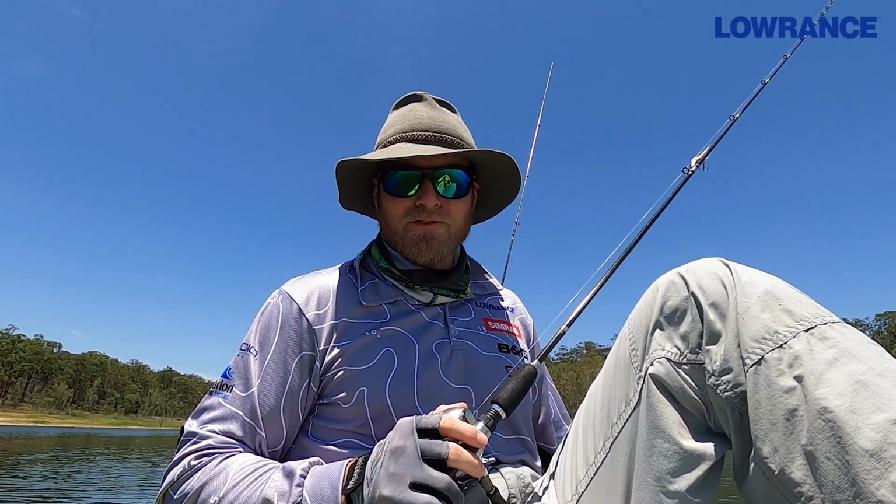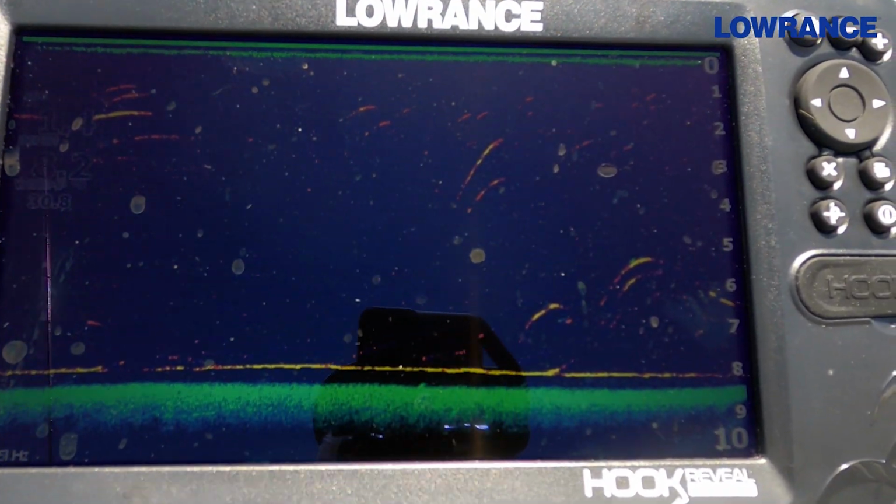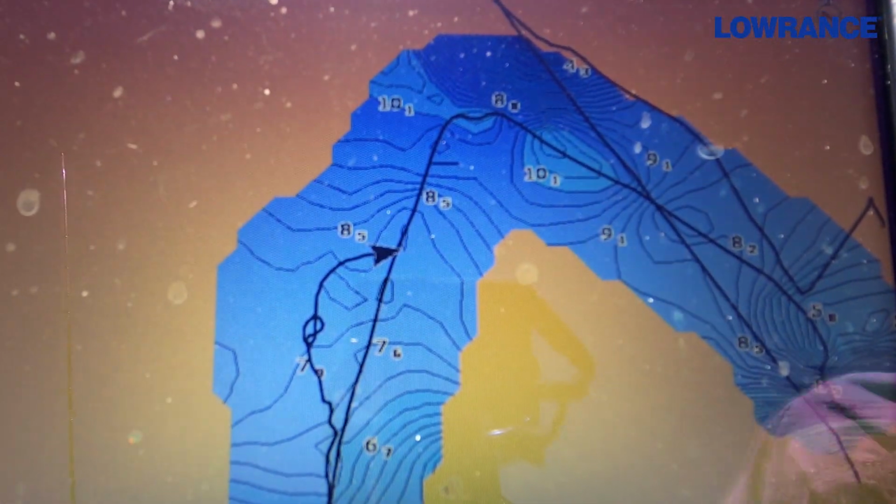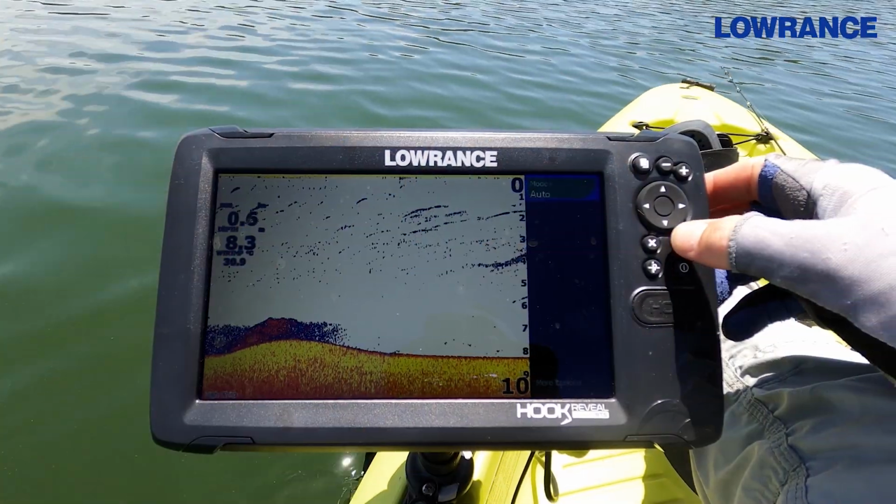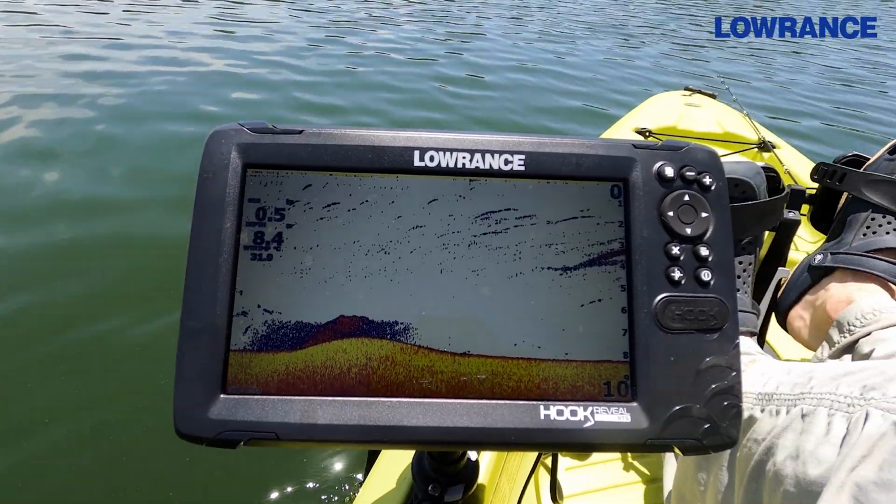Now, some pretty cool new features in the mix here, including FishReveal overlay for DownScan, which will help you distinguish between structure and fish. You've got the Genesis Live mapping, which will help create your own contoured maps, and of course my favourite, the Autotuning Sonar, so you can just sit back and relax and let the unit pick the best settings for your situation.